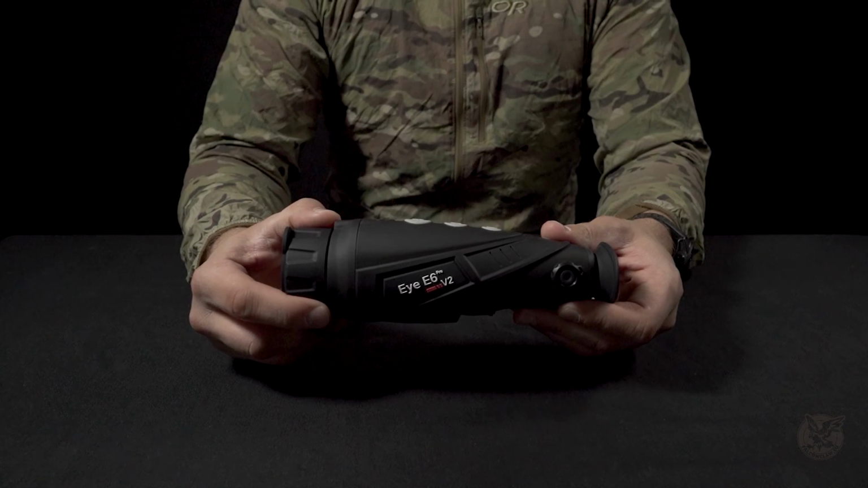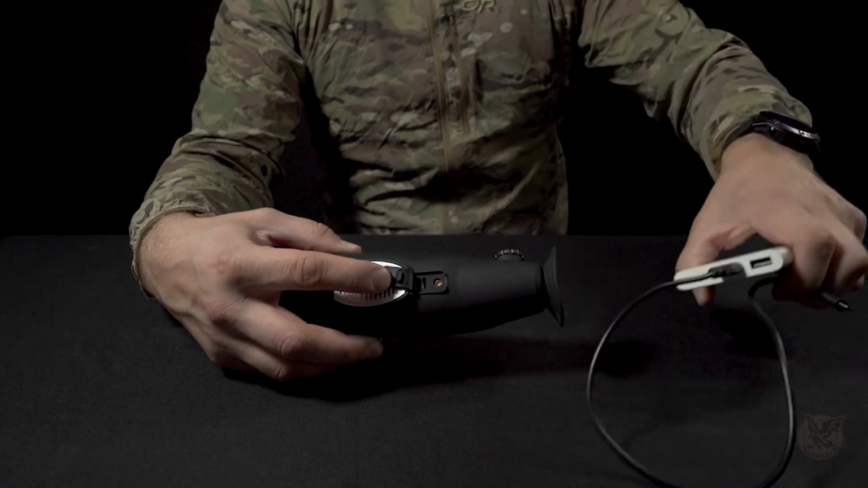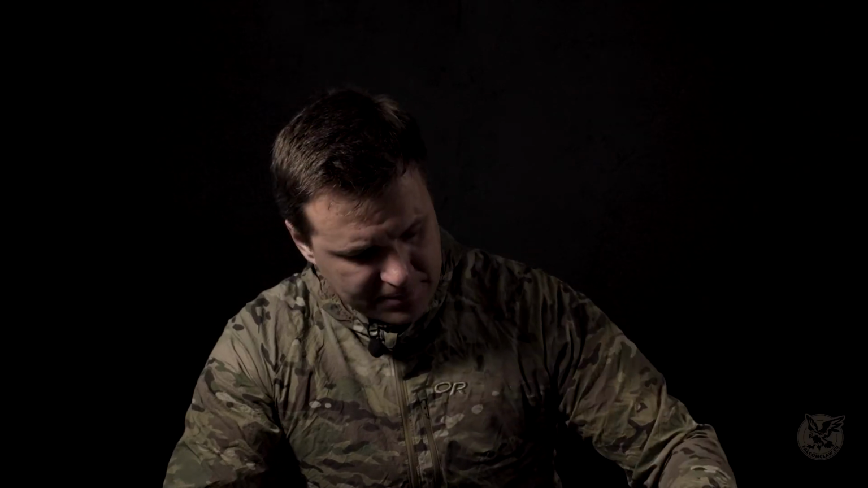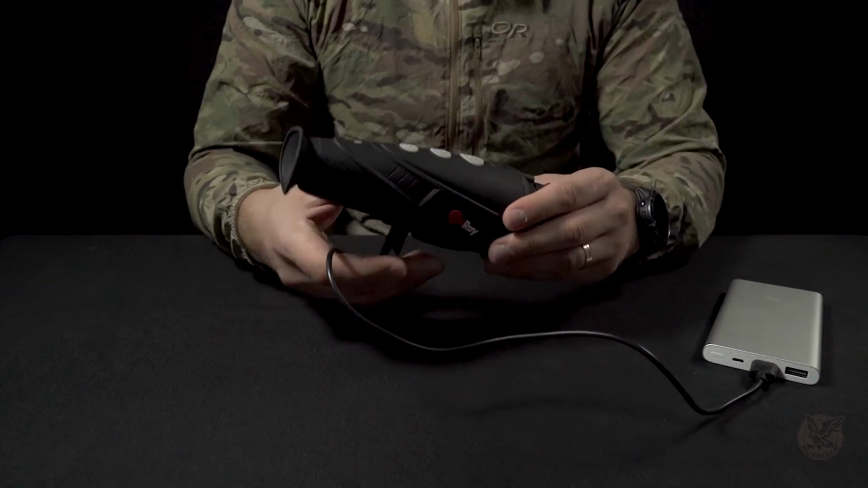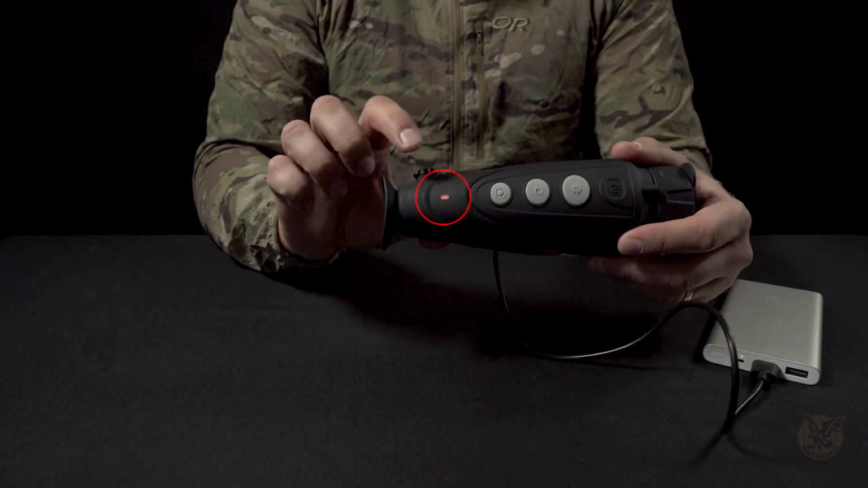Let's say you ran out of battery. You can just remove this, take a USB charger, put it in, and it starts charging. You can see it from here. There is a red light, so it's already charging. You will use the same port to transfer the data, both pictures and videos, out of this unit.